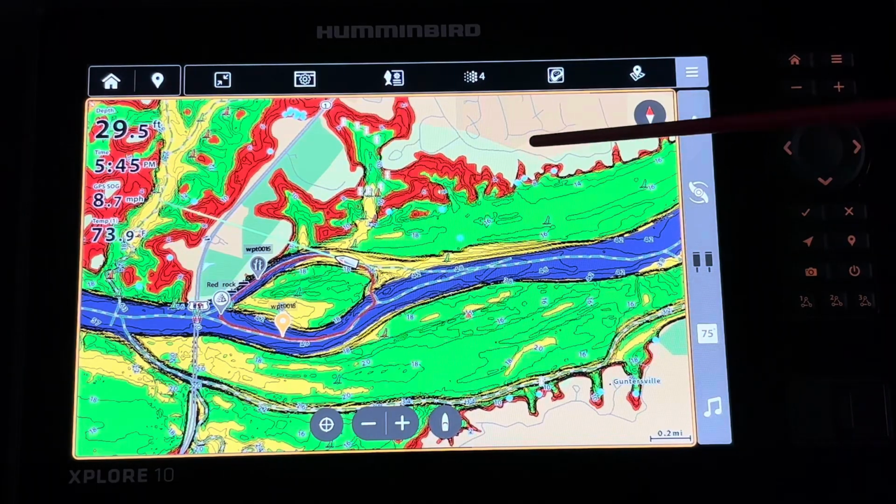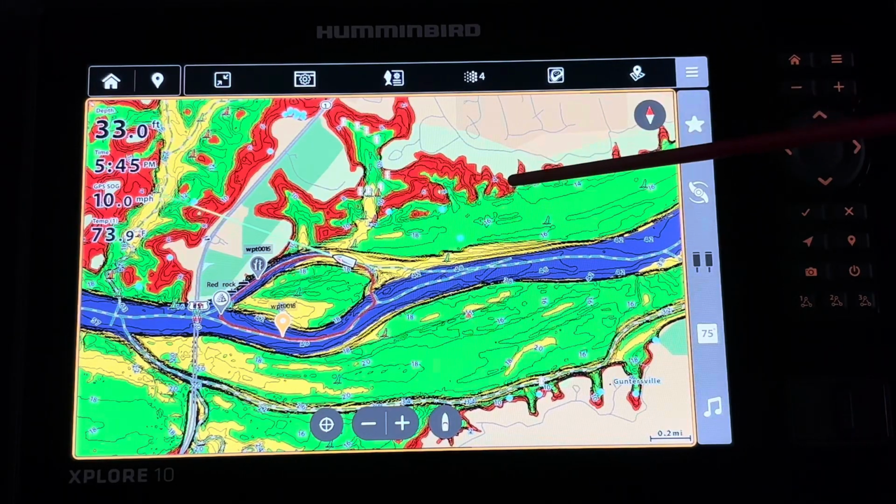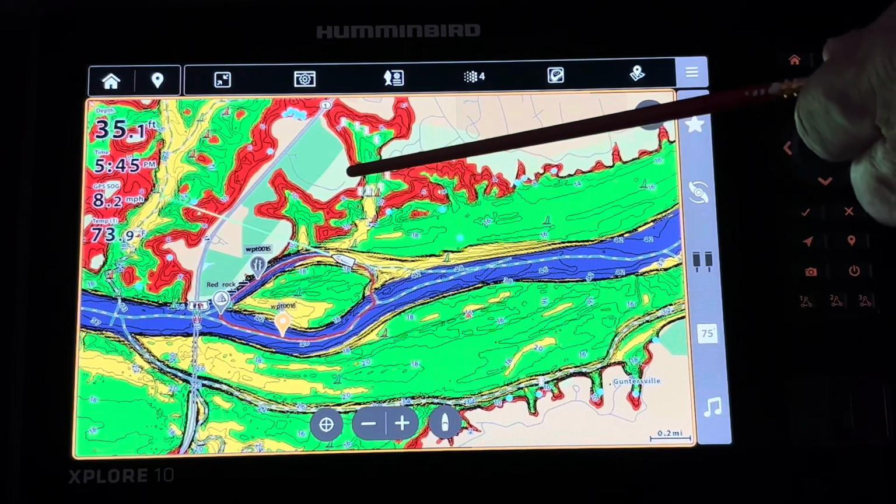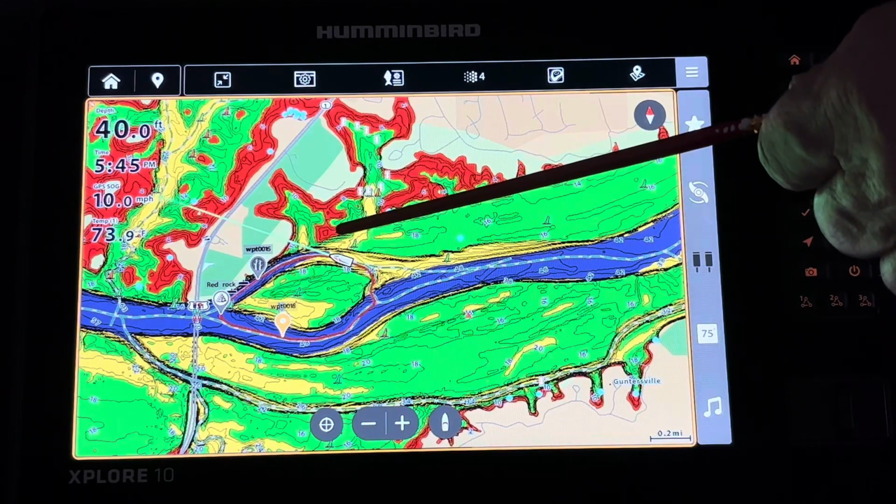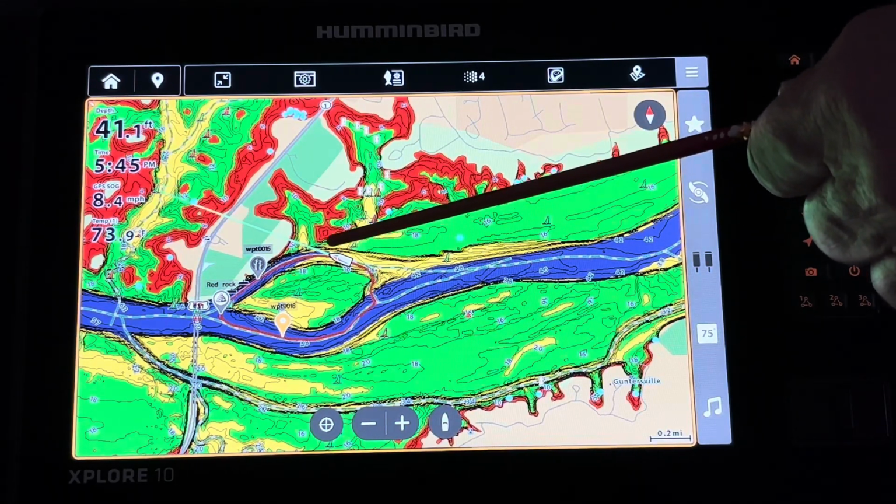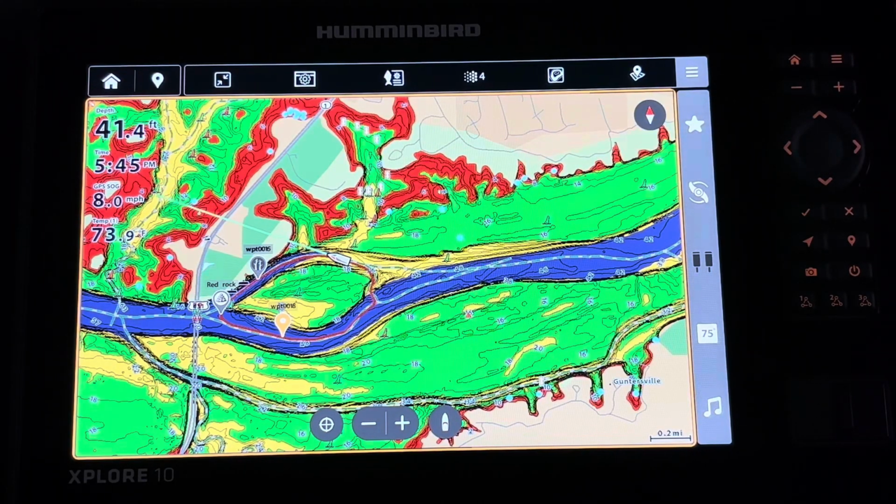I have chosen 0 to 10 feet to do the shallow water highlight. And just as an example, you can see how certain things pop. This red shallow water point comes way out here, and it certainly stands out from the rest as a potential hotspot to fish.